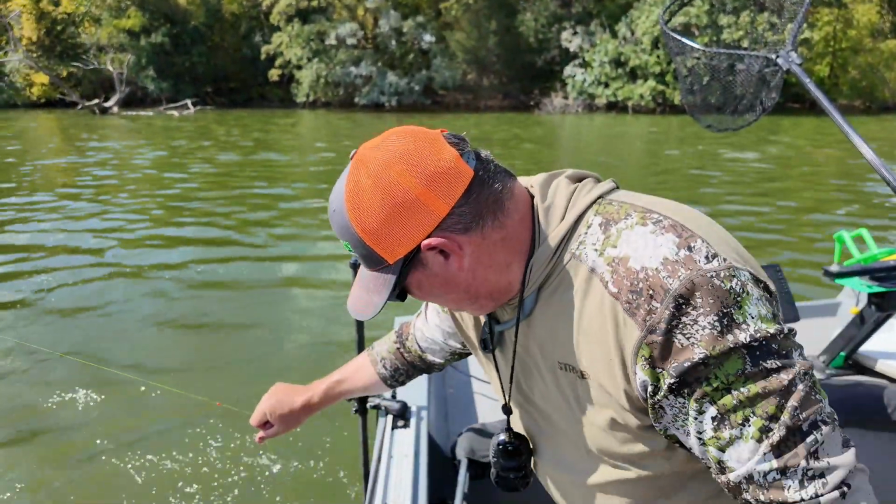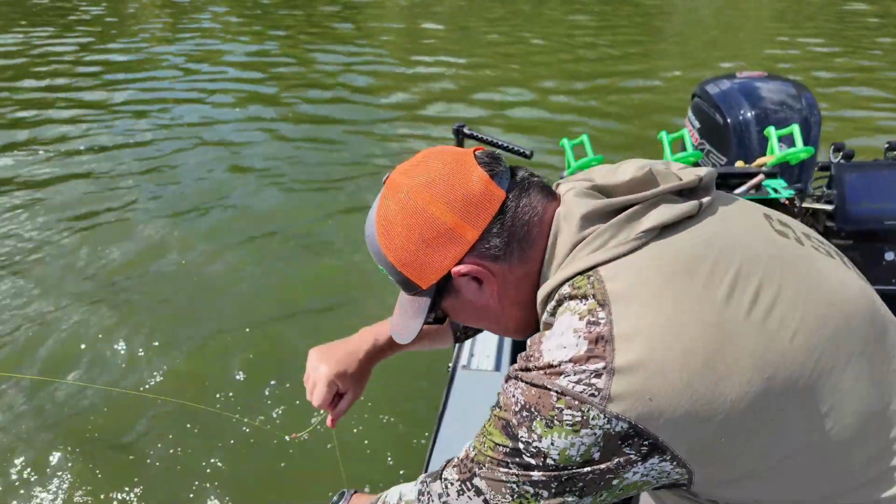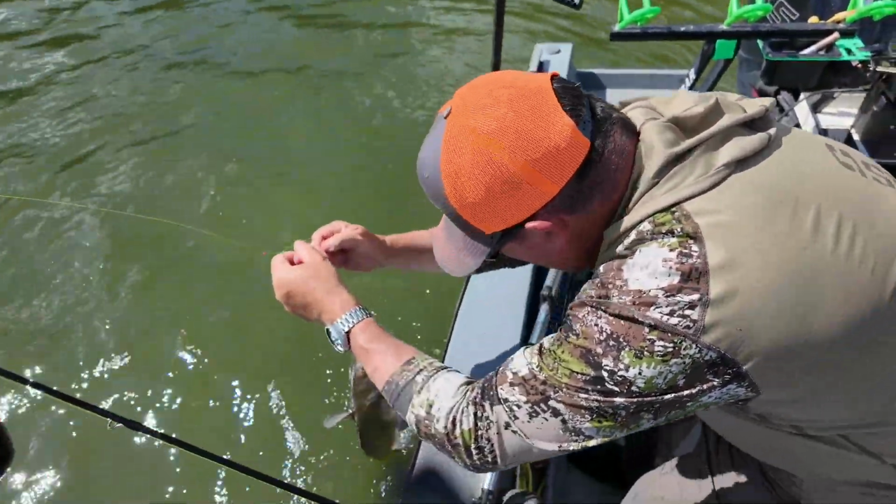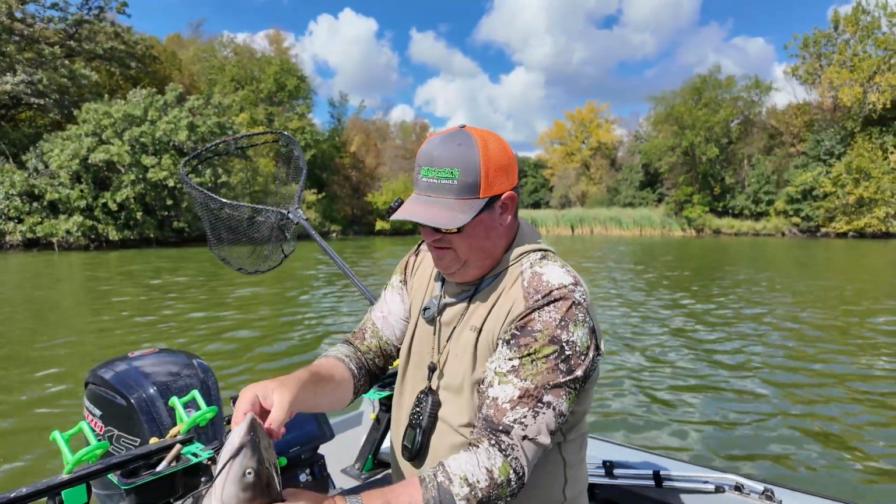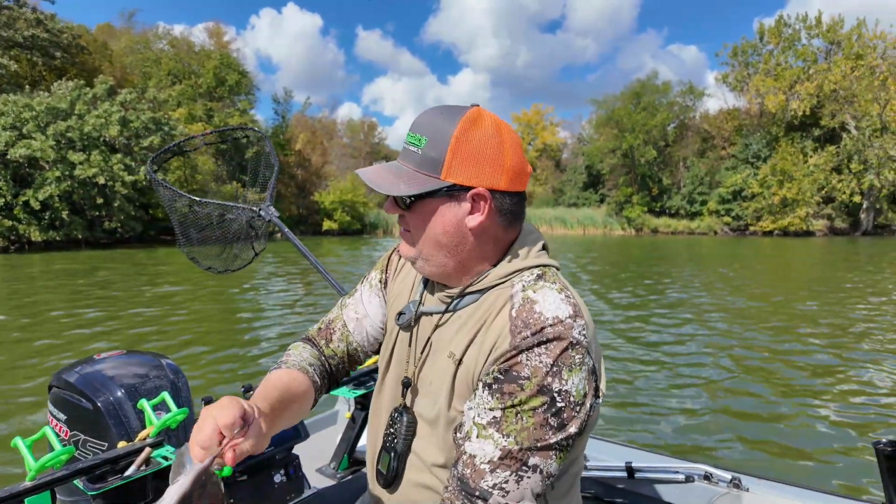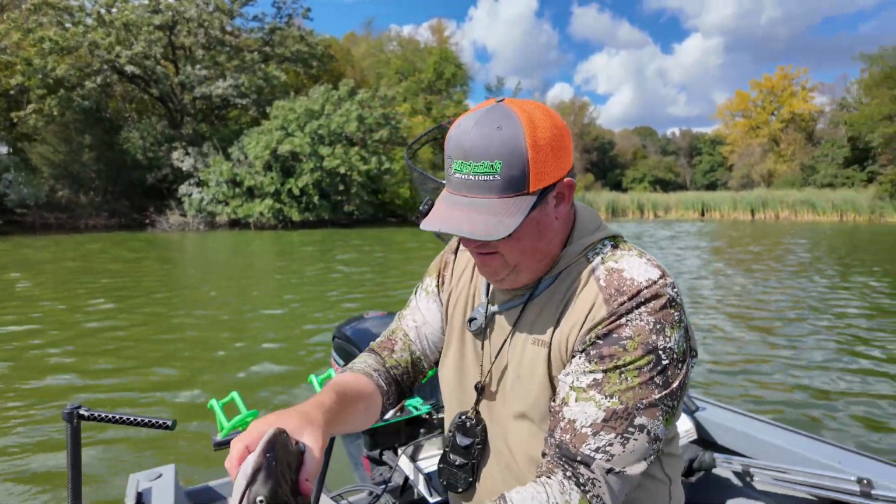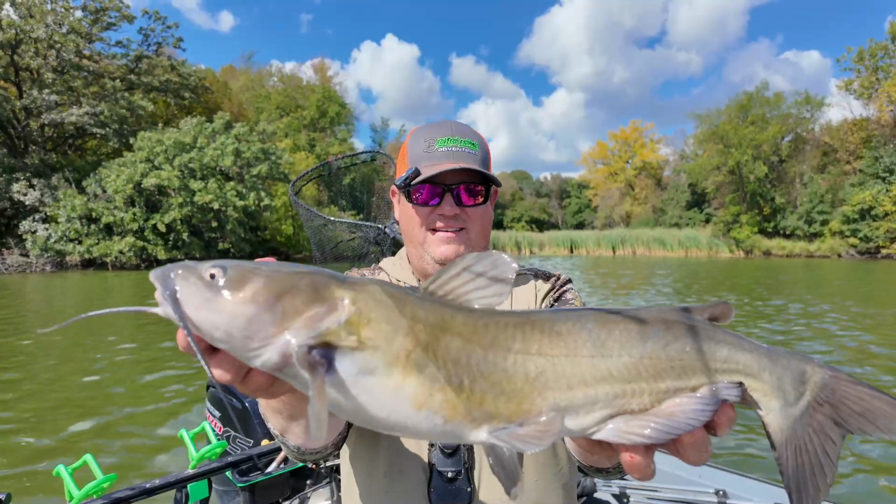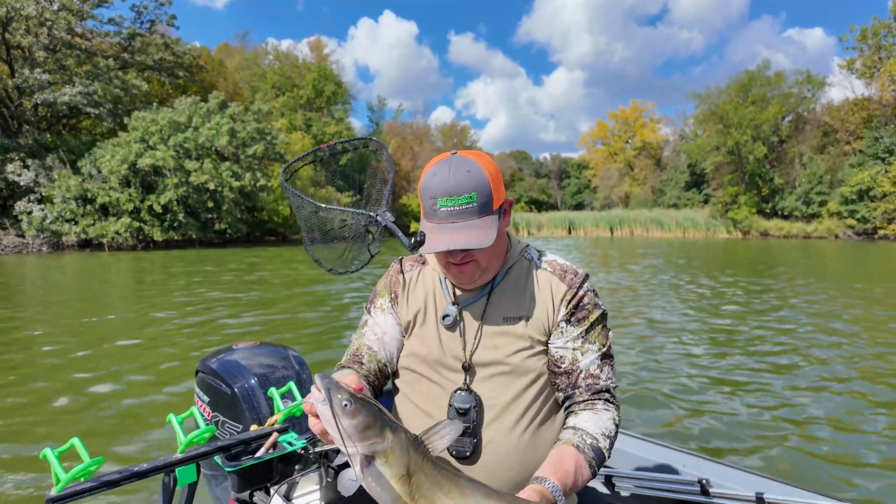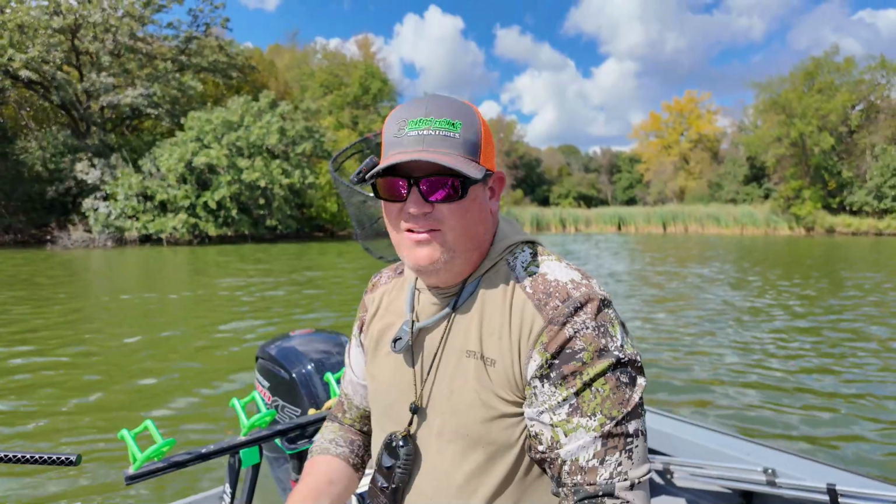Hoist this one in without the net. This is a nice one too. Settle down. Another nice one. Not bad. That looks really healthy. Yeah. Just doing the Livescope thing. Spot locked in Livescope.